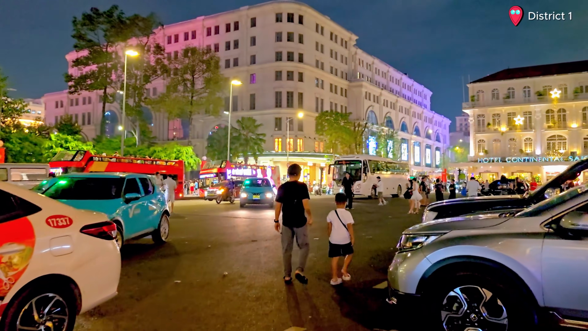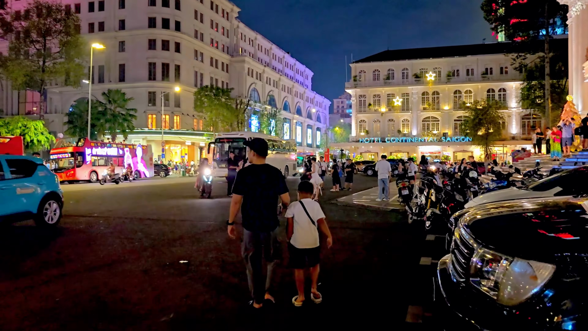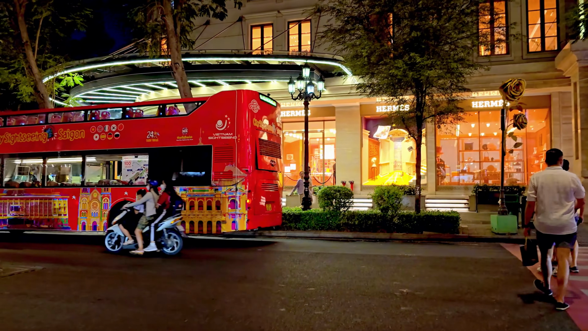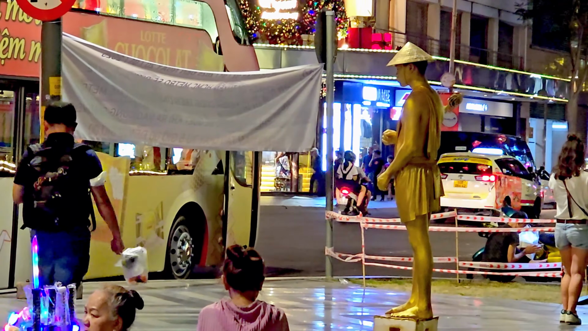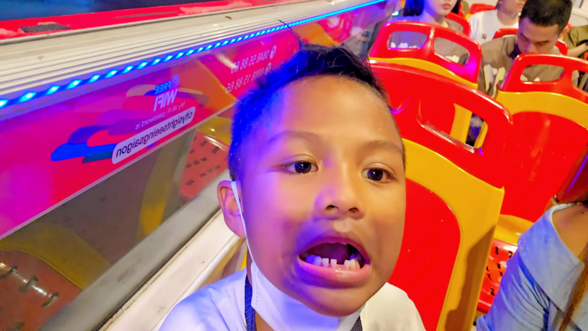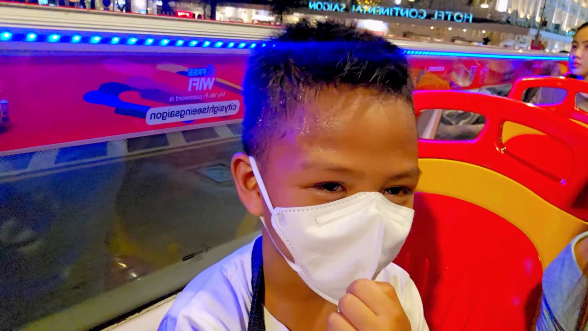Our journey starts at District 1, in front of Saigon Opera House, glowing in warm golden light. It was built in 1898 during the French colonial era, and it stands like a grand theater out of Europe, right here in Southeast Asia. We settle in our seats, camera ready. The guide's voice welcomes us, promising a journey through the heart of Saigon's most treasured sights.